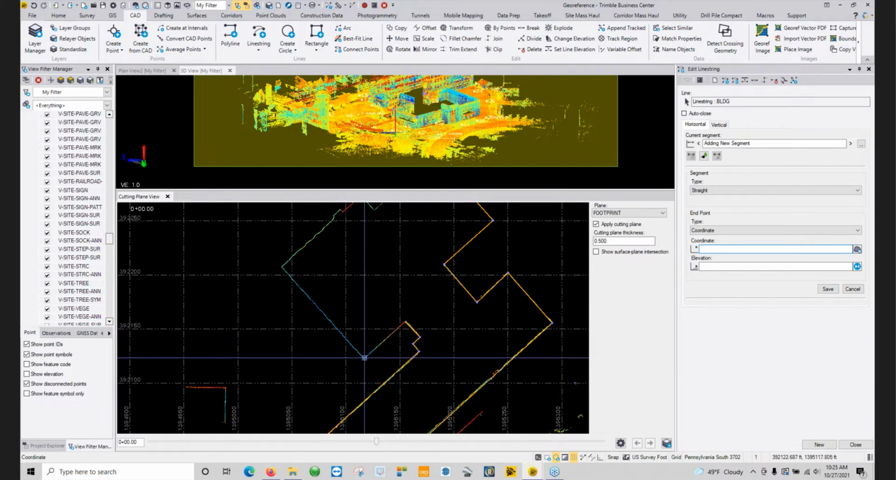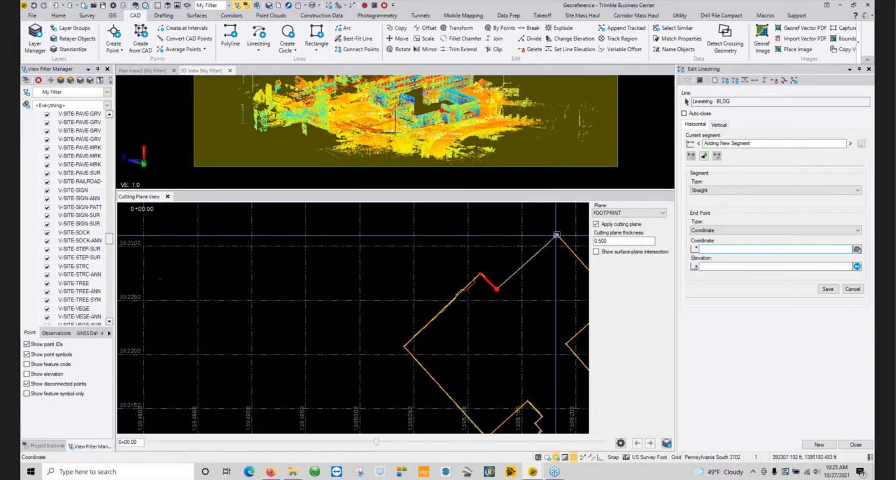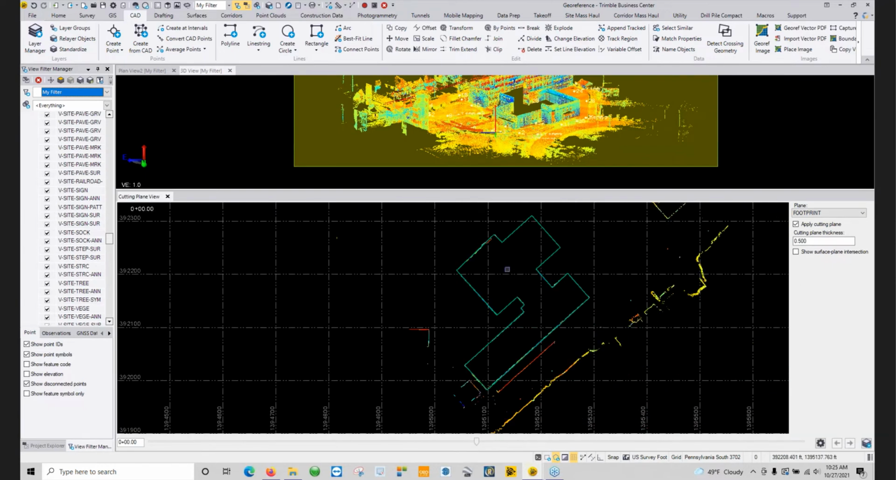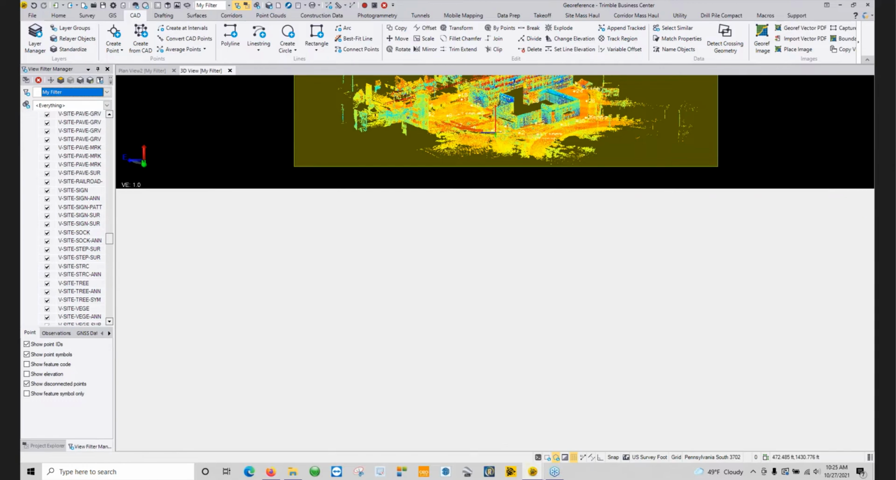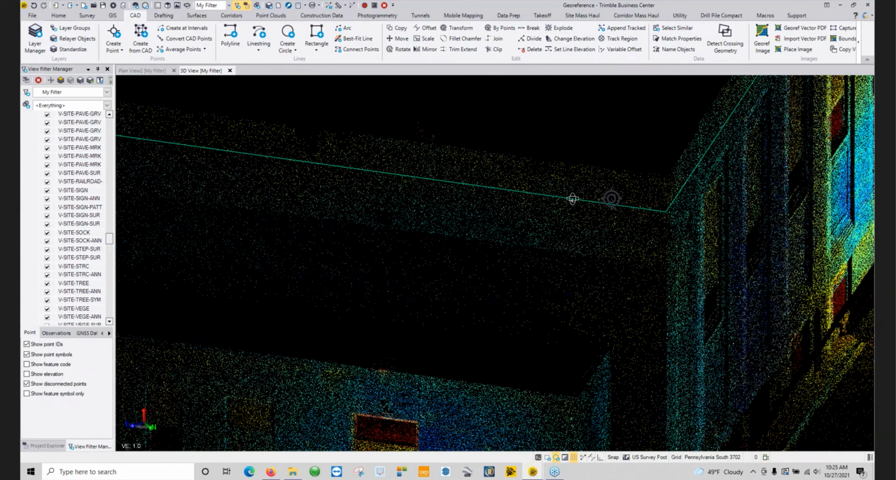And generally, I would zoom in a lot more than this and actually pick up every single feature of the overall building. And you see that's where it's going to snap. And from here, we can say new and close. And there's my building footprint line. So if I close out of my cutting plane view, it's going to bring me right back into that 3D view, and we can see that line that I drew through the building.